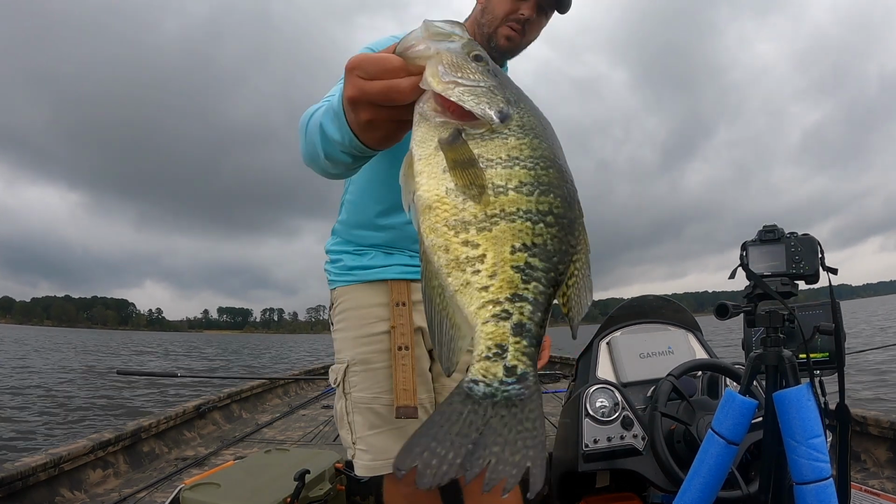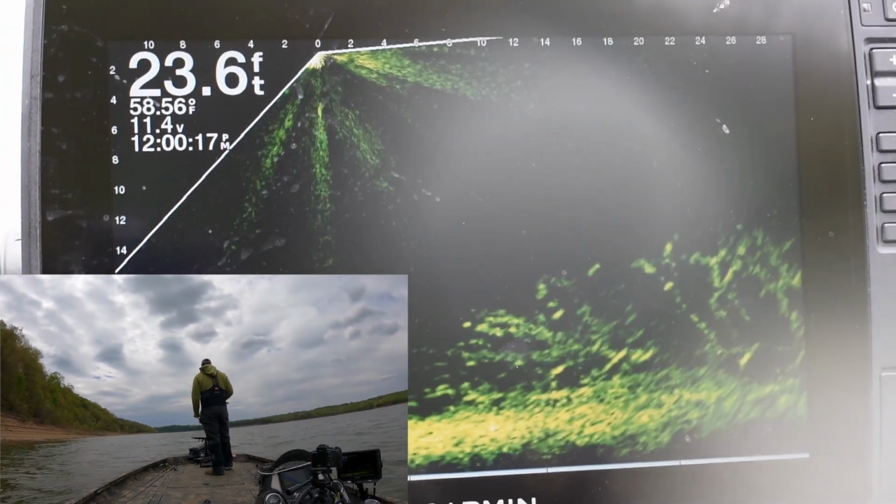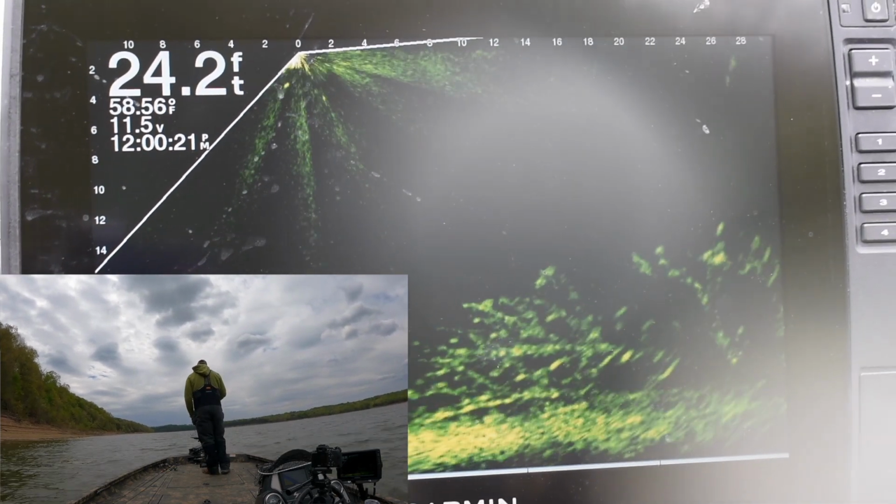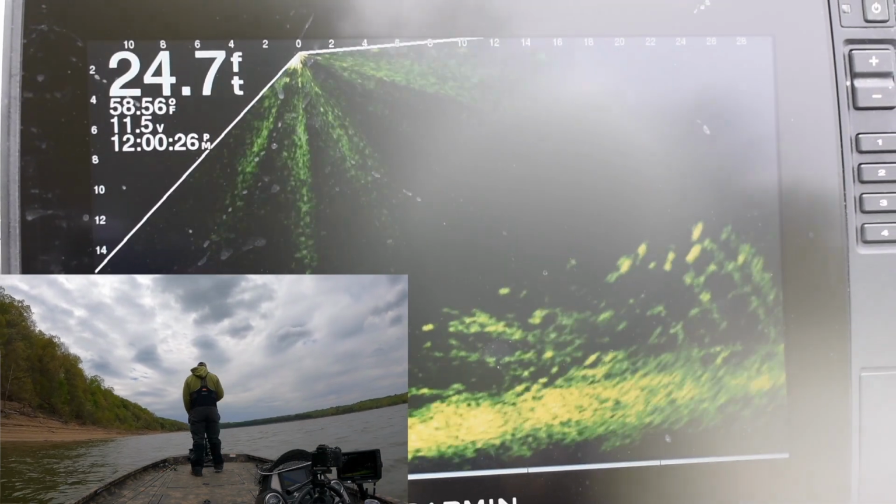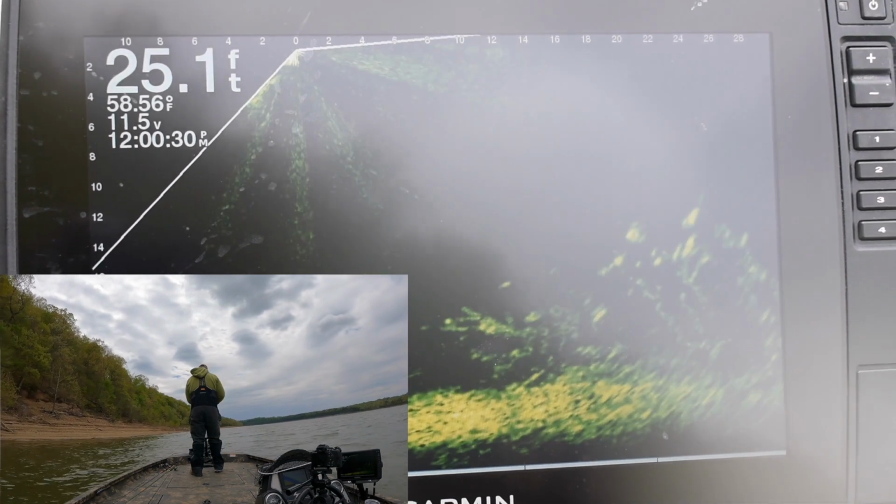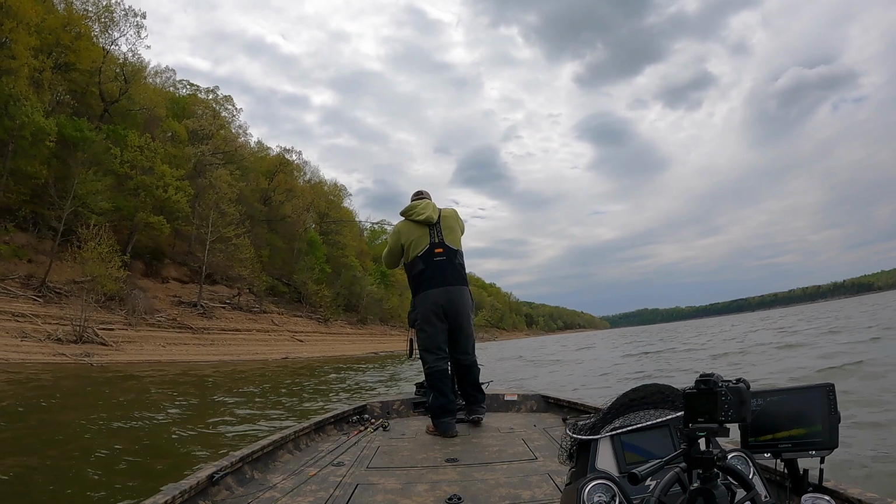Now let's talk about casting. So you see here, this is an early spring. We had moved from water temperatures being colder to now we're looking at 58 degrees water temperatures. And you can see these fish there. These are pre-spawn and spawning fish, and they are sitting on top of the brush.